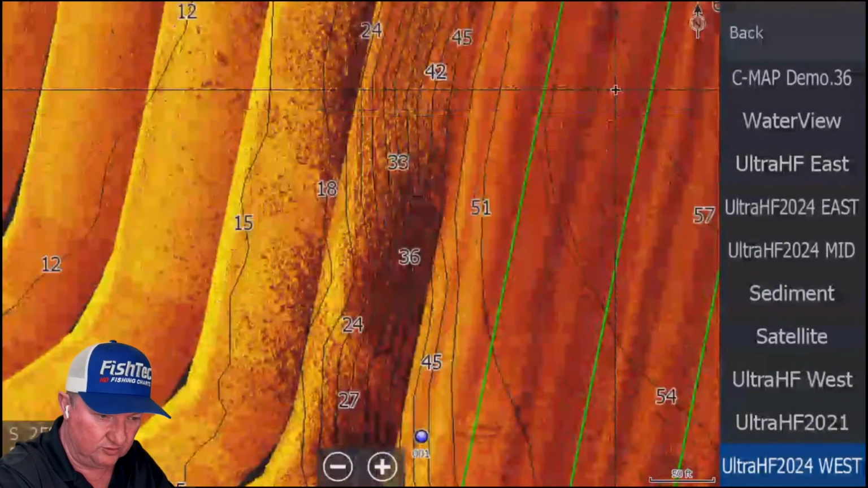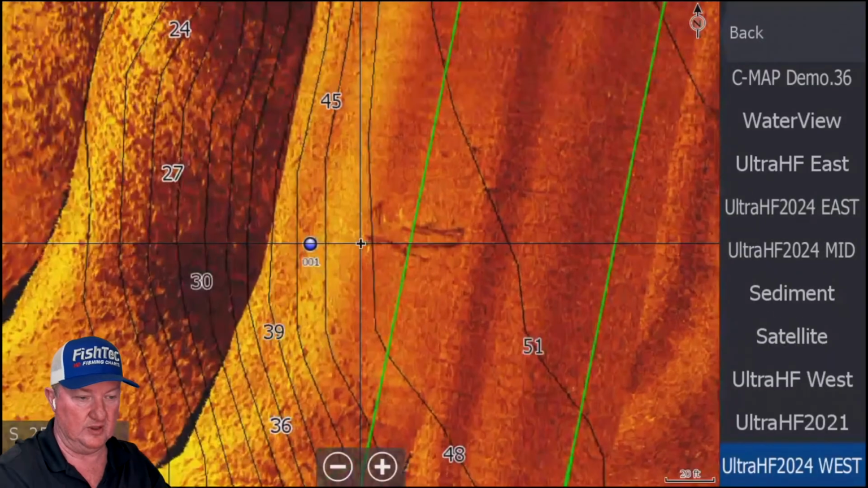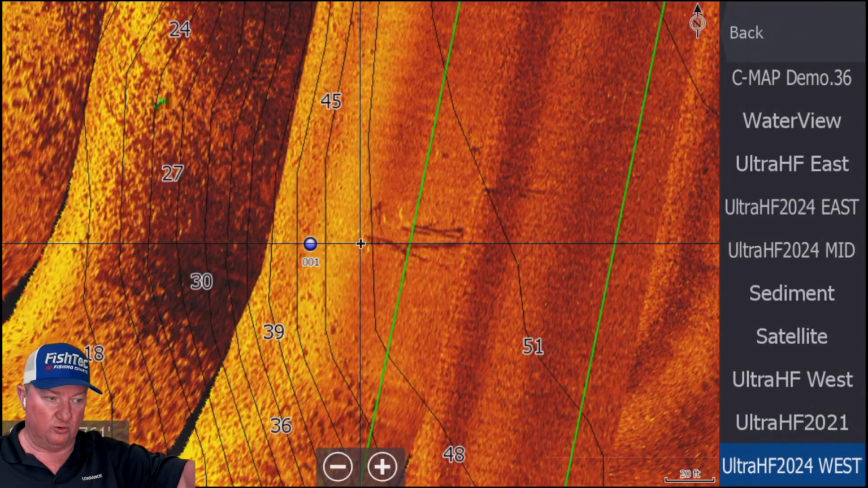But if you come down here, it's this blooming tree. It's the tree in the channel. And then you've got this big steep drop-off to the side of it. The combination there of structure and cover is just unique.